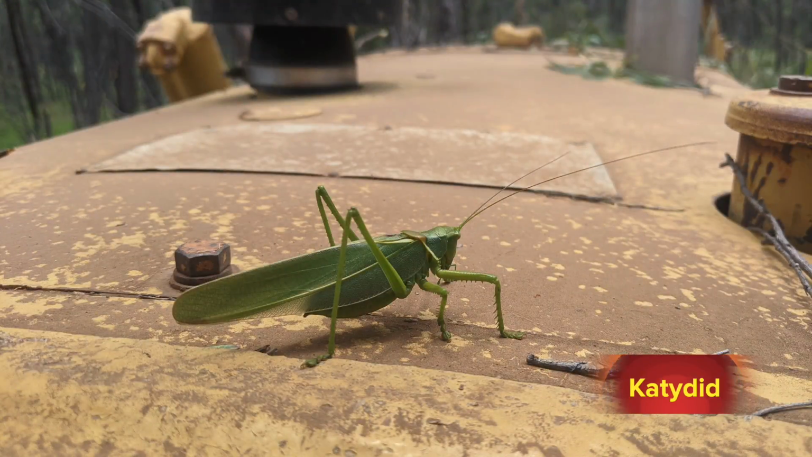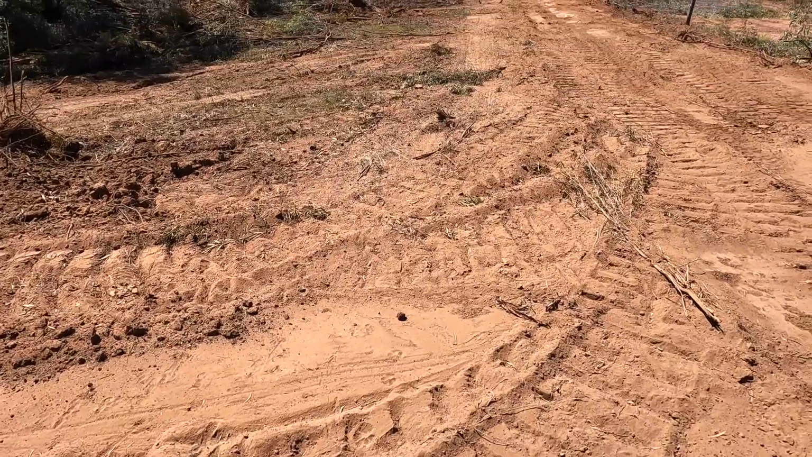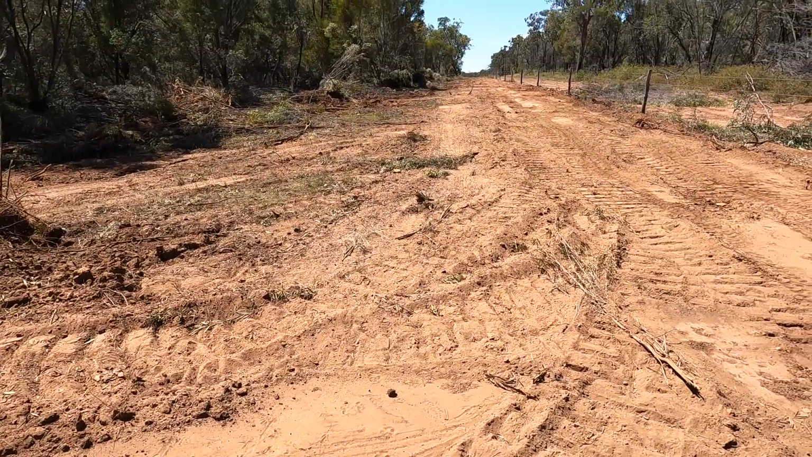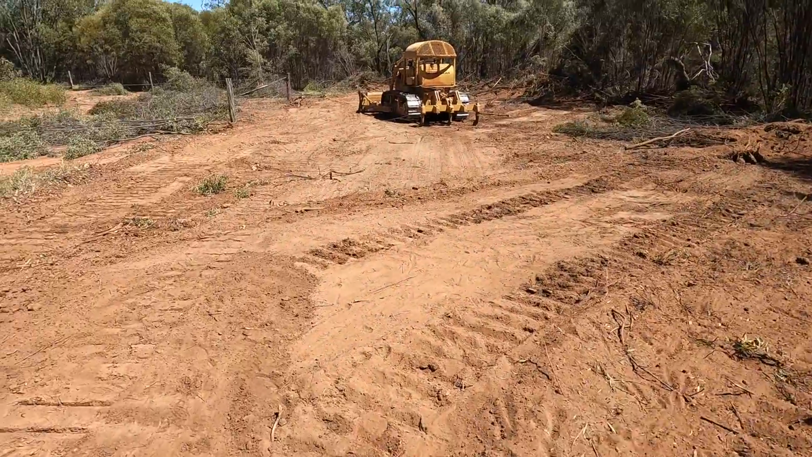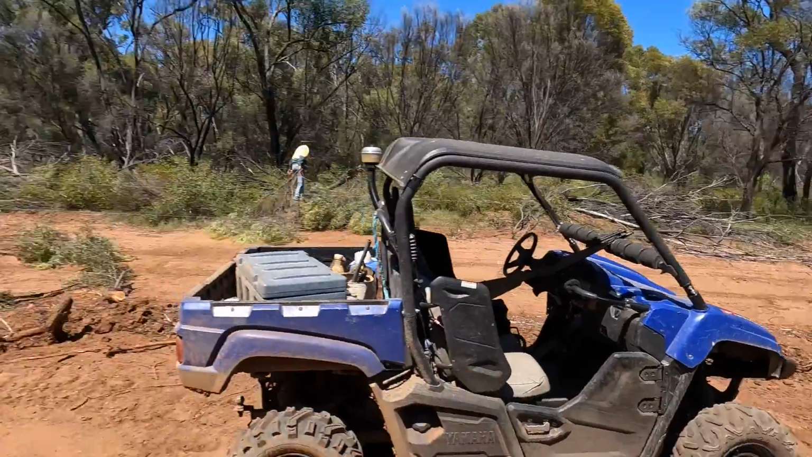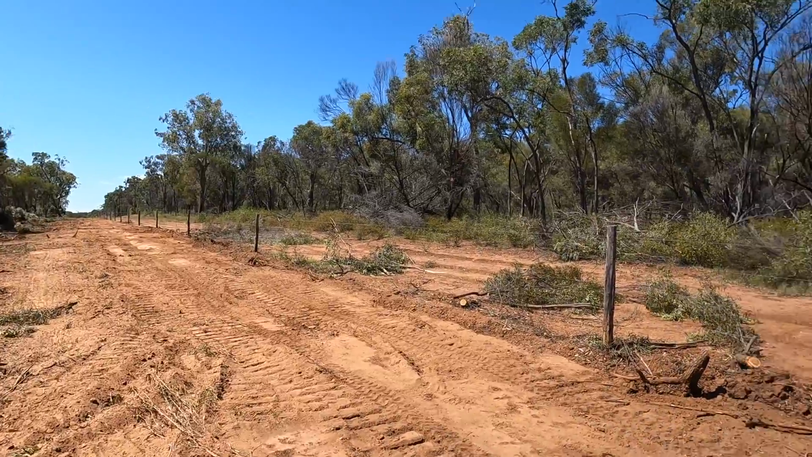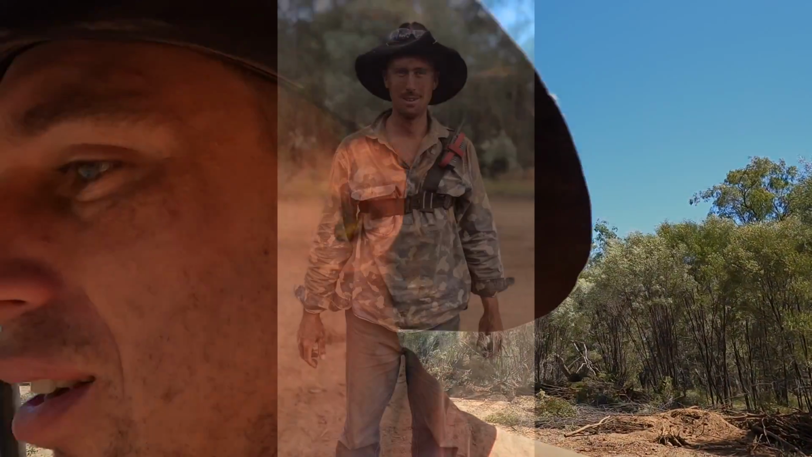So it's good. Now that it's clear, I might be able to set a few traps up here once I know what they're doing, and yeah, I might come travelling through here a bit more now that it's a bit more open. Be a good highway for them anyway. Anyway, we'll get on the dozer and get to work.